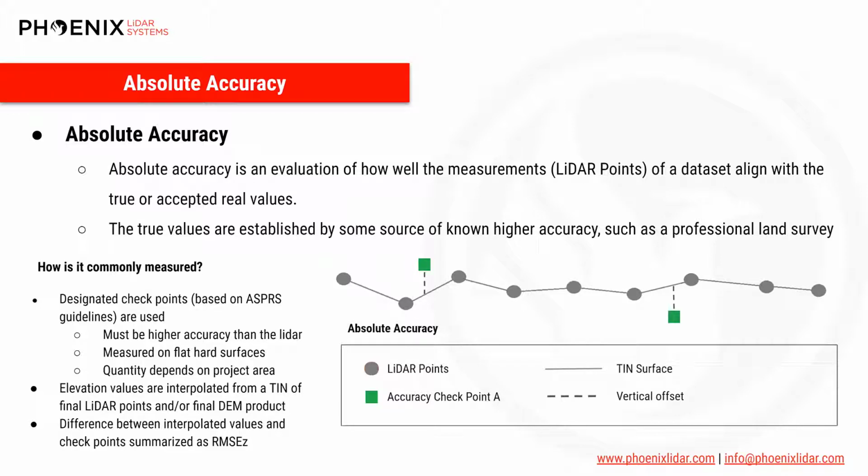Absolute accuracy can be measured against a final results LiDAR dataset or a derived product like a DEM, and some standards actually call for both measurements. The common way of conveying this type of accuracy is RMSEZ, or root mean square of error in the Z direction.